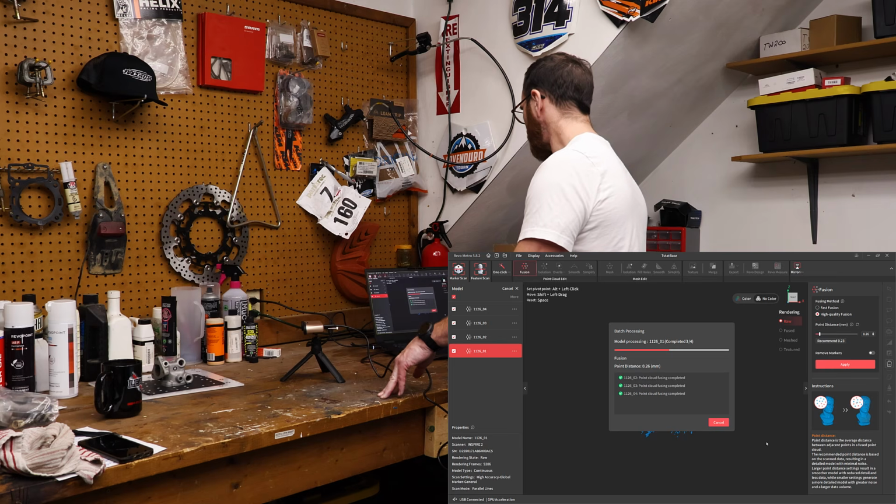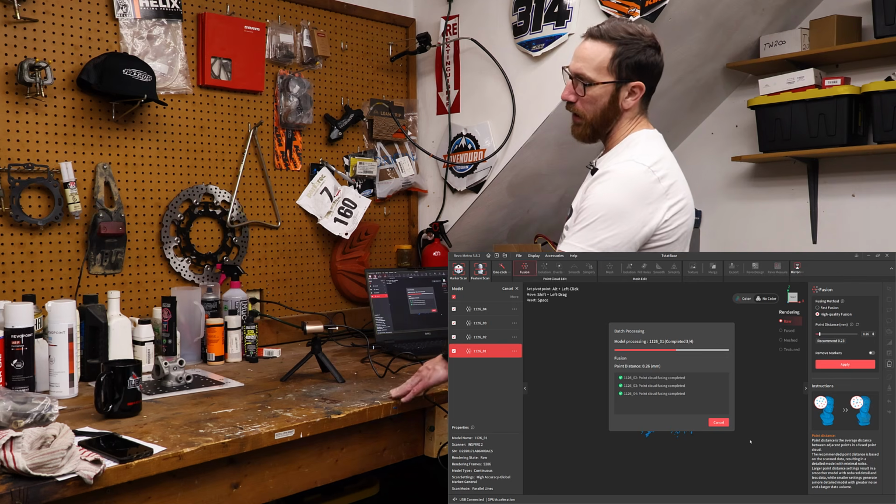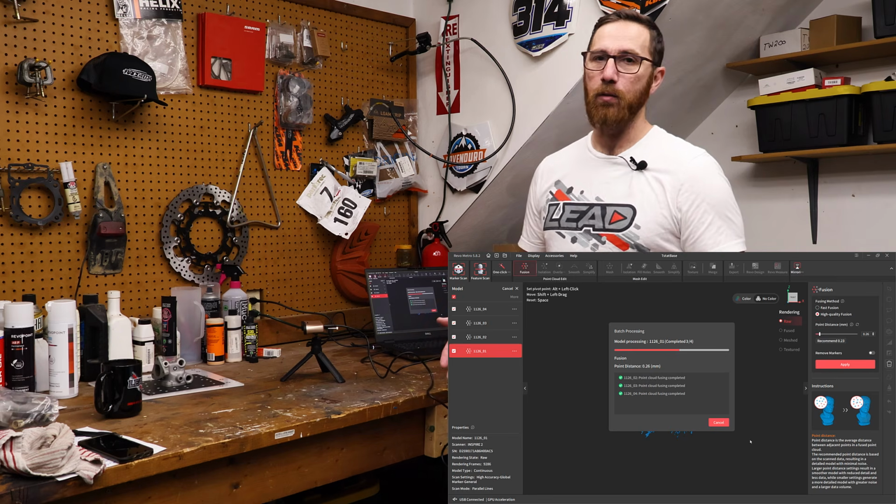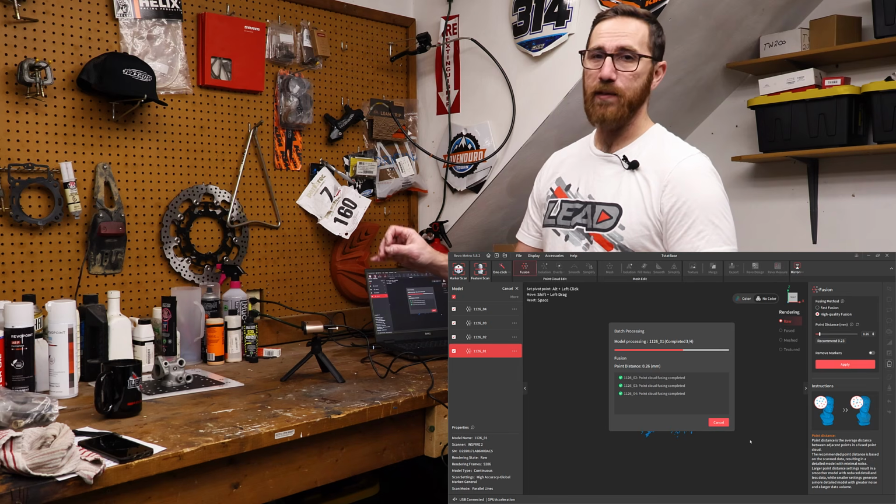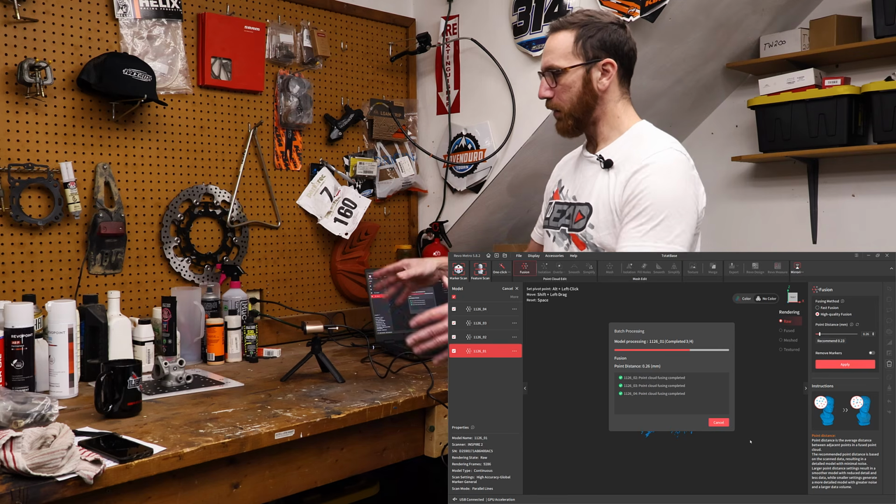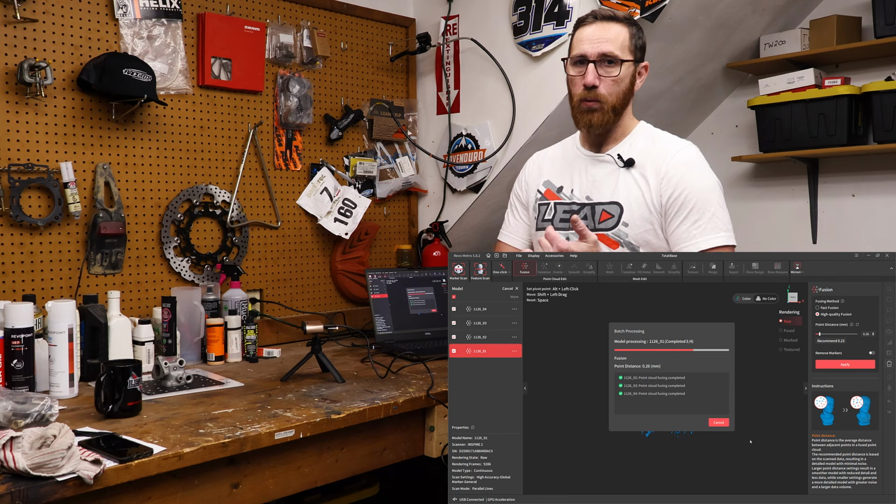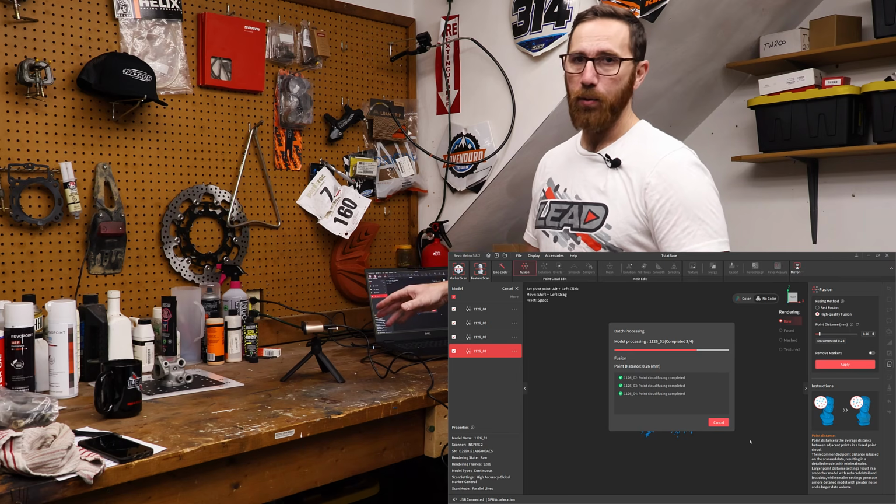So we've got one more to go and then we will talk about the next step. With any scanner, specifically with Revopoint, but in general, the process is going to be very similar. The setup is going to save you a lot of time. So if you prep your parts, if you use scan spray, if you have a well-lit setup and you've got enough space to get around the part, that's the first step in the process. The second step is to make sure that everything is calibrated and connected and set up properly.